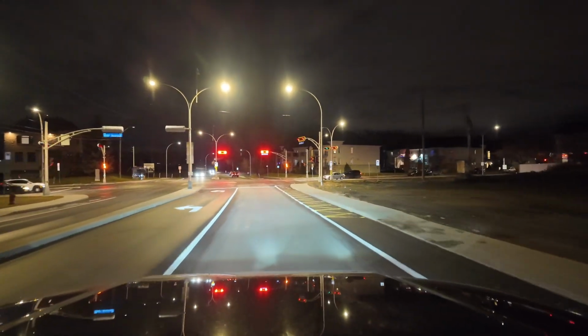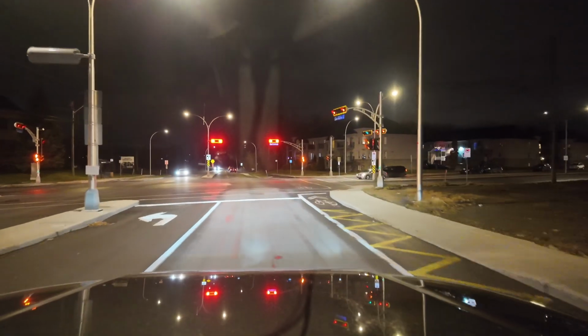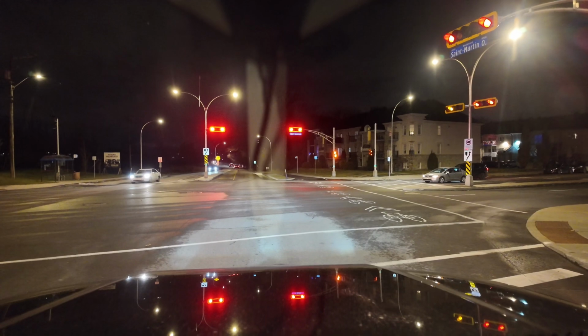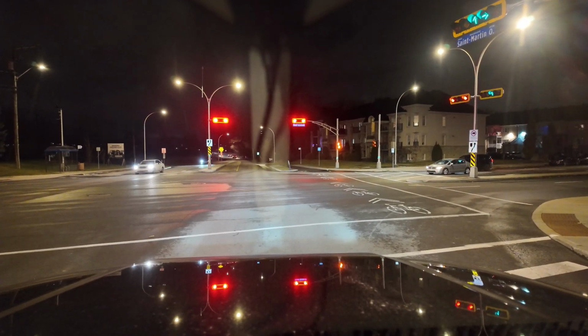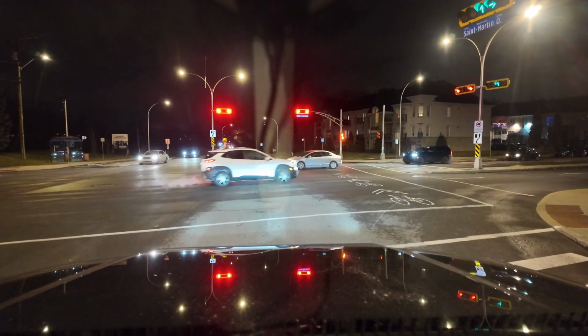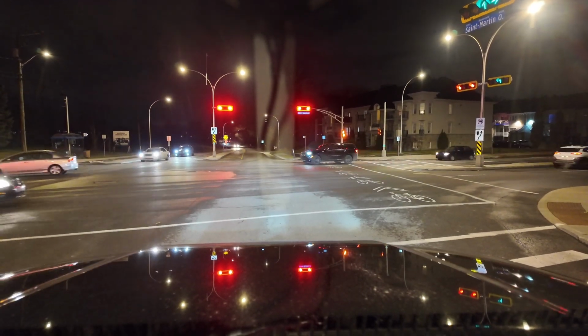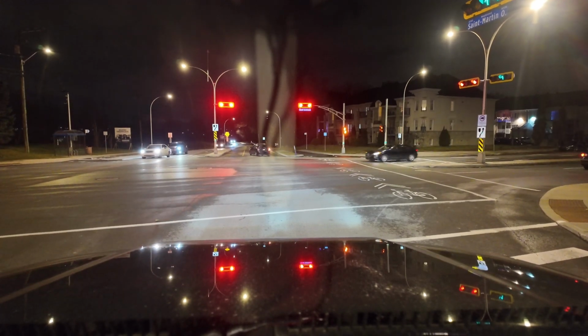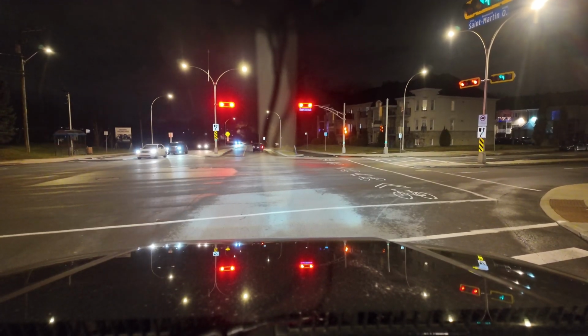Technically, I'm not an expert in lighting, but I believe on the left side, when you're turning, it has to be slightly higher so that basically you can see the curve. That's what I know. So if I'm wrong, please correct me. I'm always open to constructive criticism.